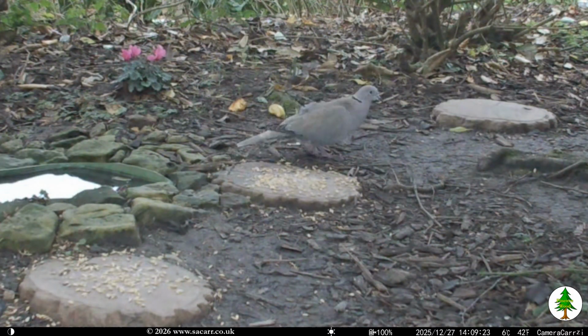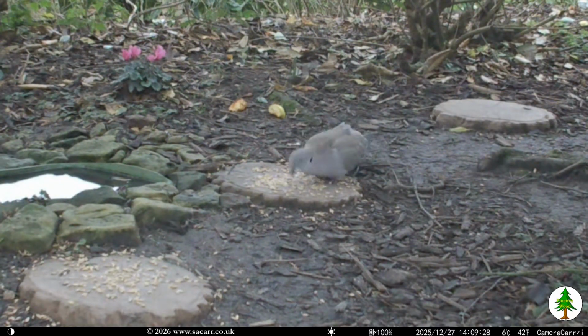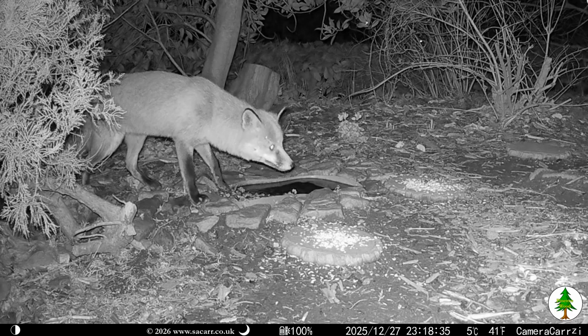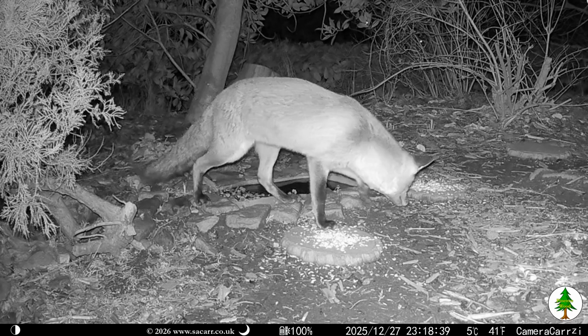By 2:10 in the afternoon, the shaggy-looking dove was at the pond. Perhaps his luck was due to a fight. Ginger was the first evening visitor, in the last hour of the day. He was sniffing around, I think searching for peanuts.